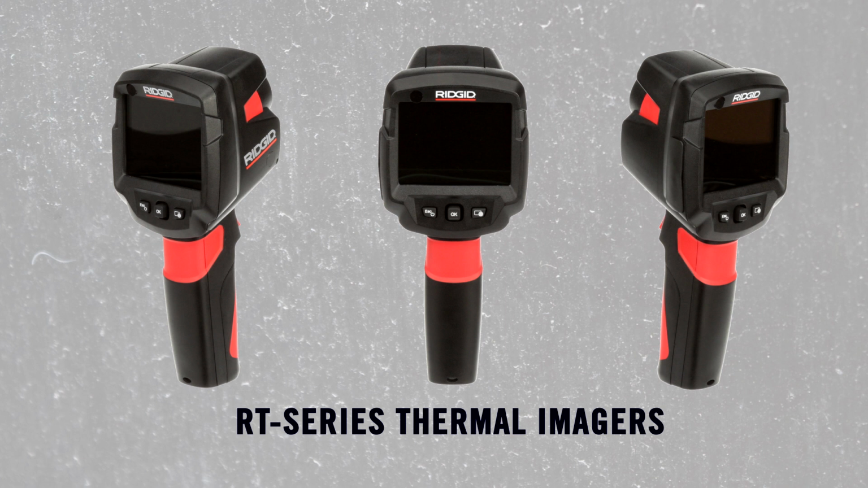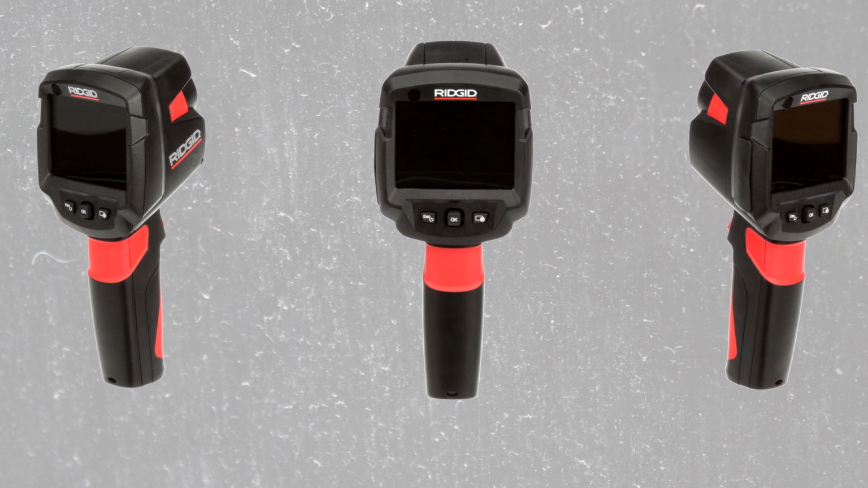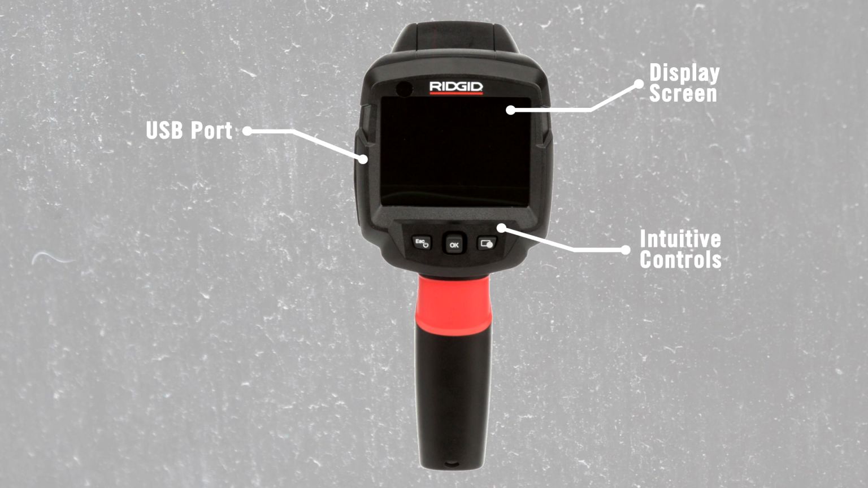The models look and operate similarly, but features and thermal camera resolution vary by model number. For complete instructions and information, refer to the product manual. On the front of the device, you'll find the large screen for displaying images, menus, and functions, and the intuitive controls allow for easy operation. The USB port is for both power charging and connecting to a computer.